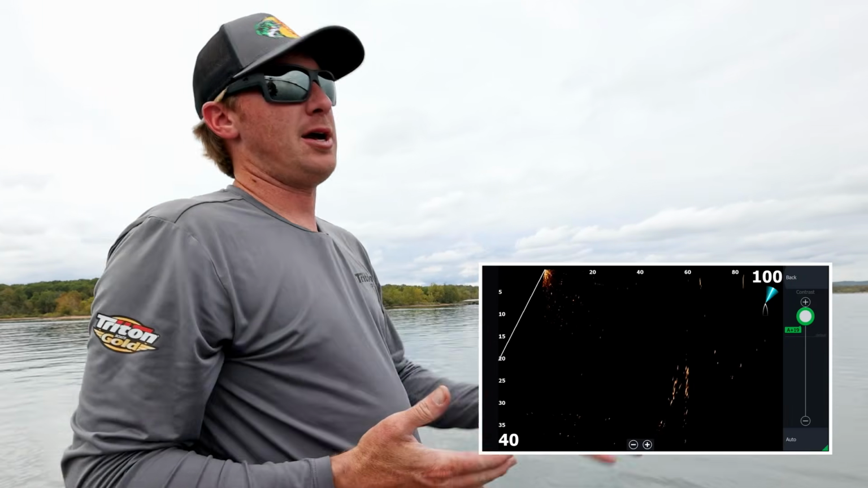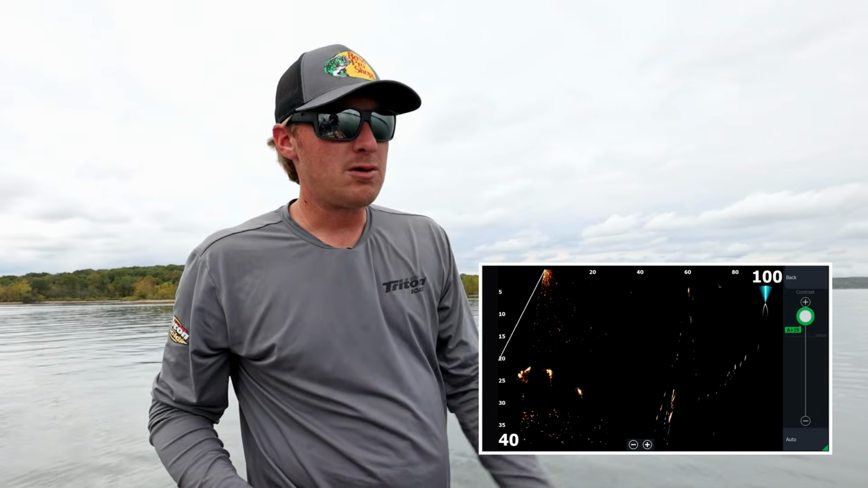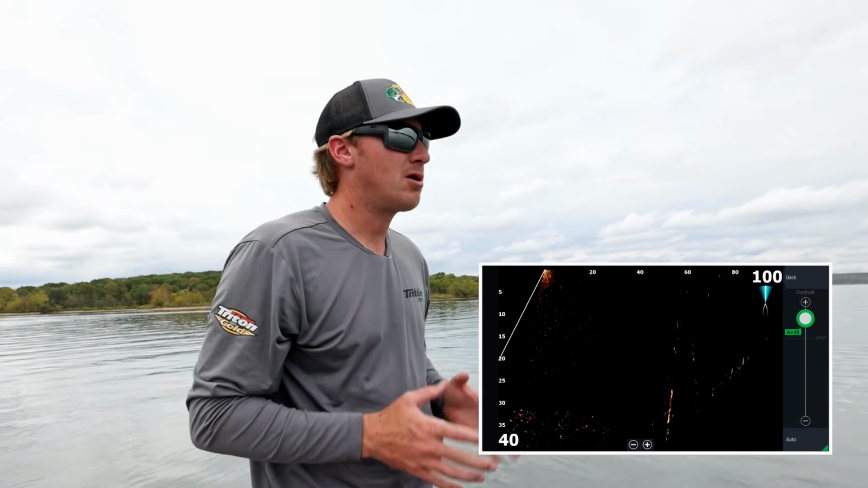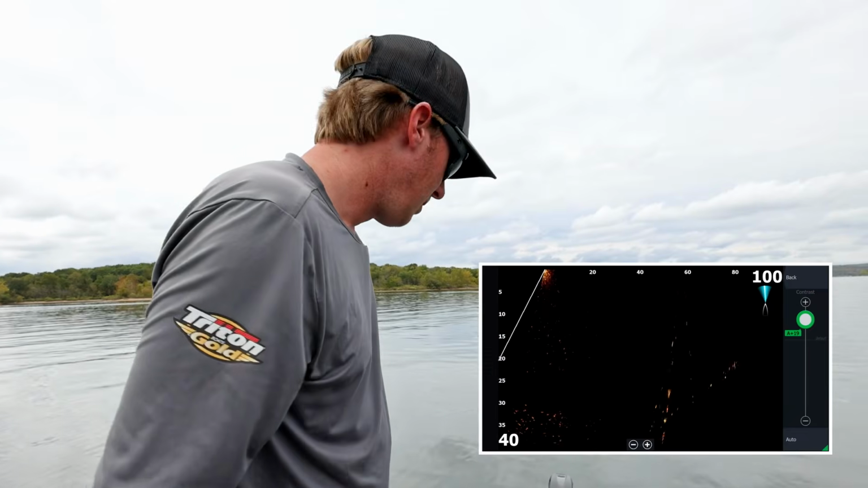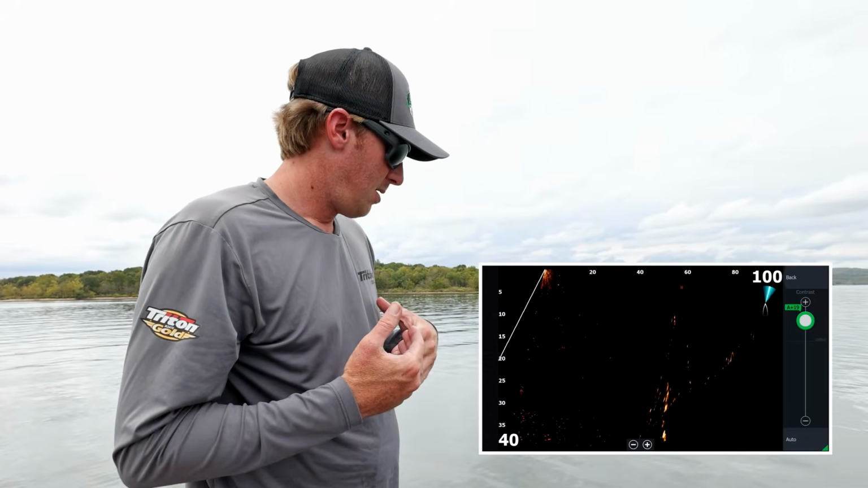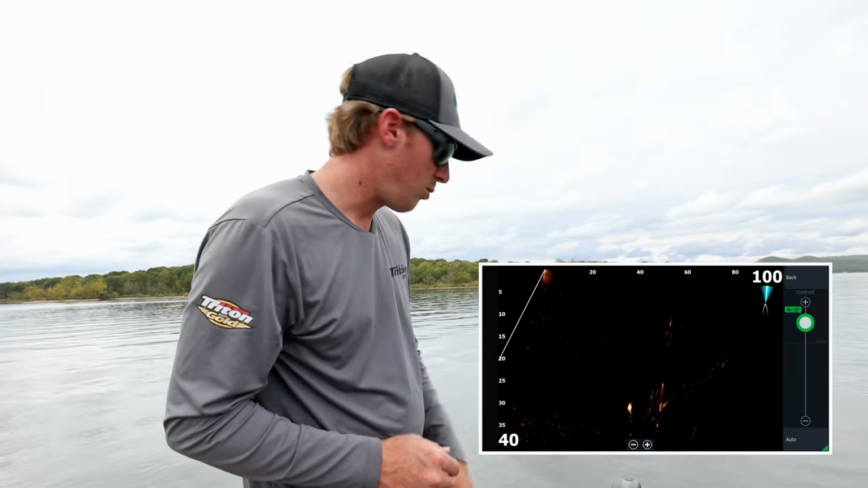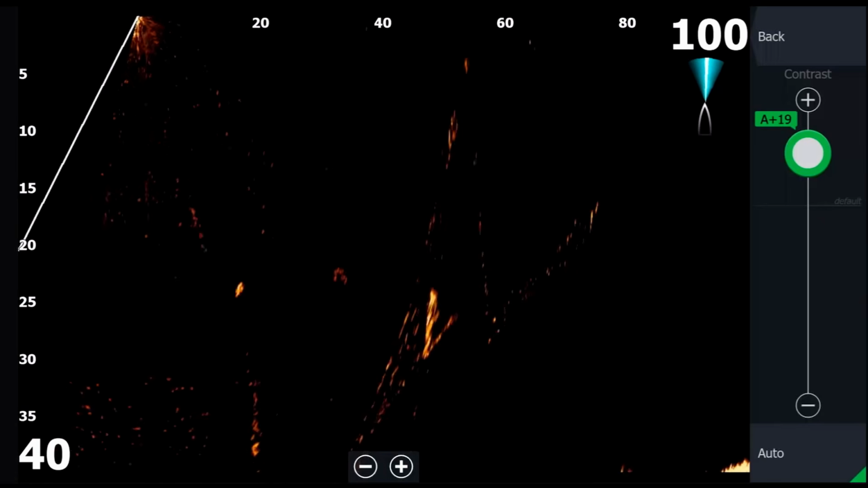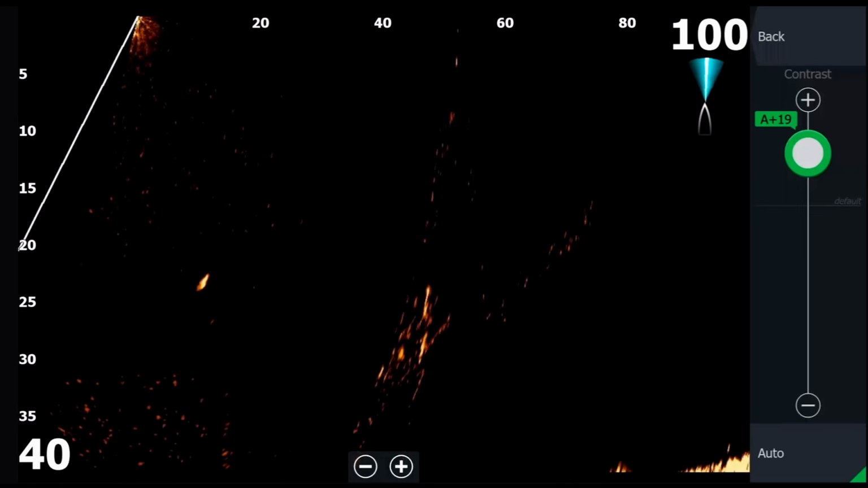Now that contrast setting is going to change depending on the water color. So if I'm in clear water, it's going to be higher. If I'm in dirty water, I need to tone it down because it's going to blow my screen out. It's going to be real cluttery. Number 1, pick a palette that you like. I like palette 2. Number 2, change your contrast. That's some of the biggest things that I've seen people do is they have that contrast a little bit too low.